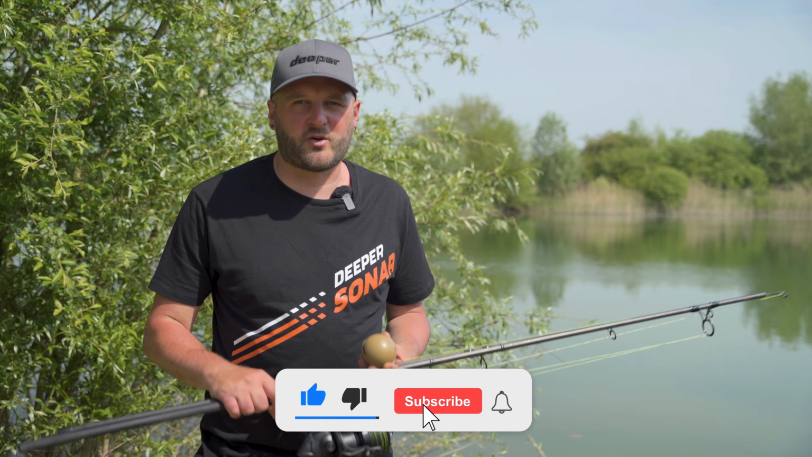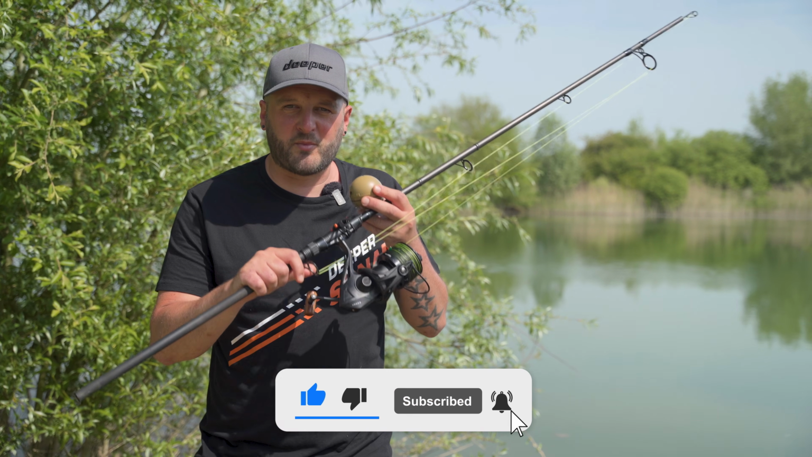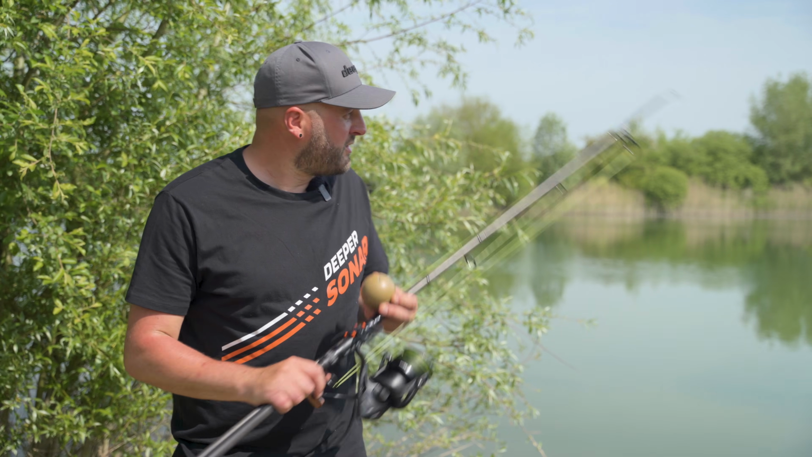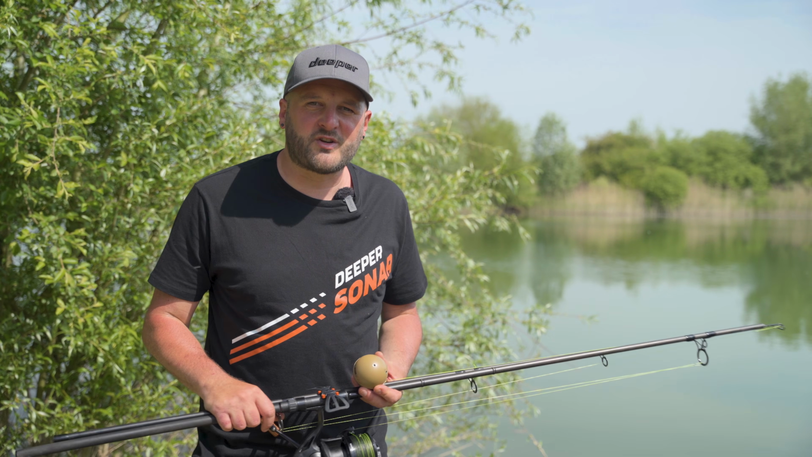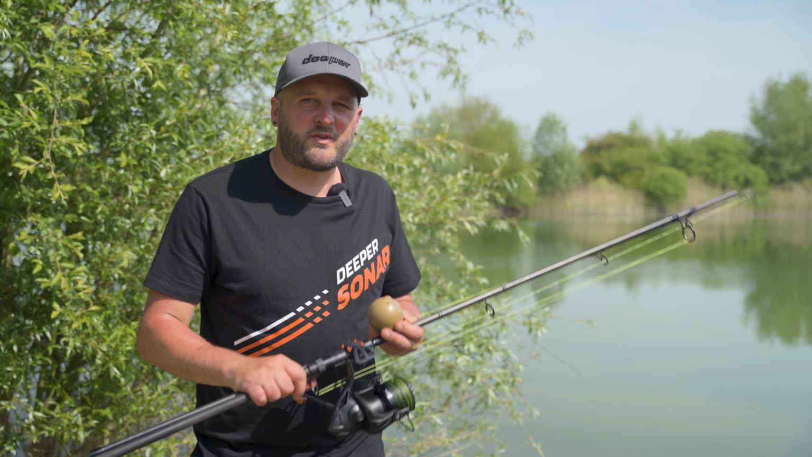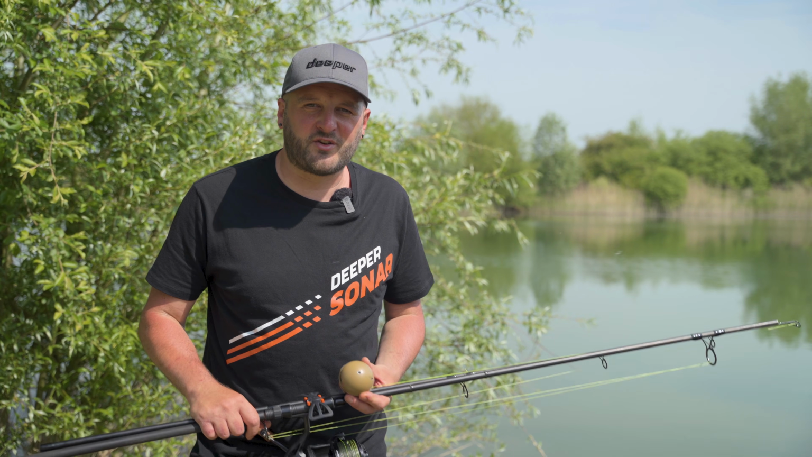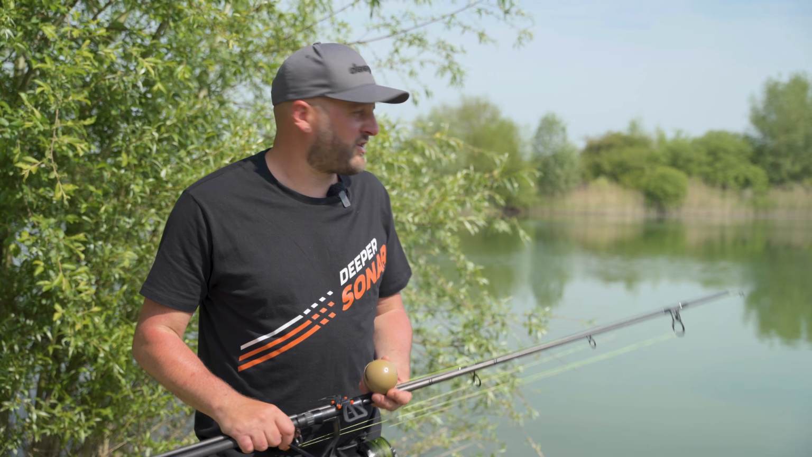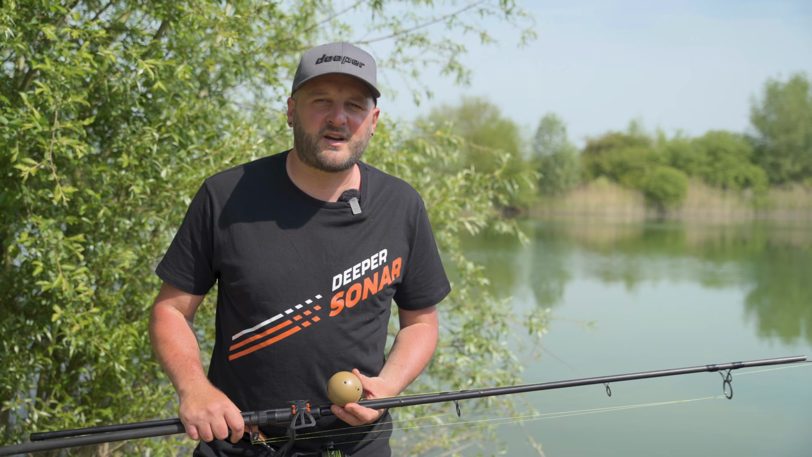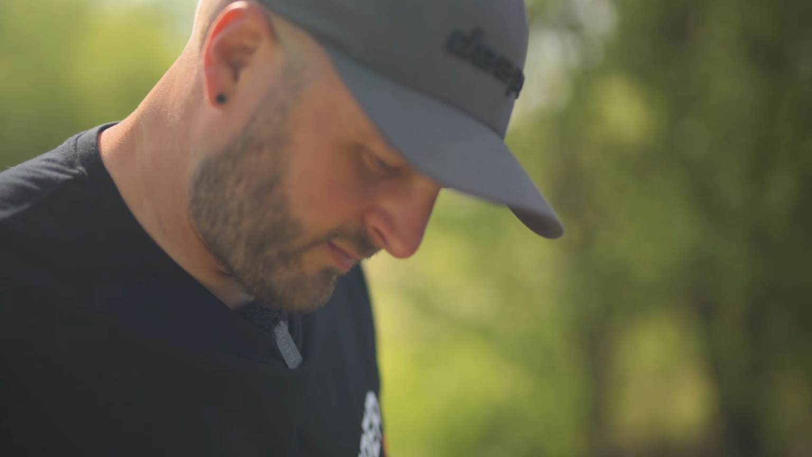Now I've come armed with my spod rod, smartphone mount and Deeper Chirp Plus 2 to come and have a little cast around some of the lakes on this complex and hopefully bring to you some of the features that are underneath the surface on these lakes. So yeah, without further ado, let's get this rod sorted, let's get casting out and see what we can reveal.